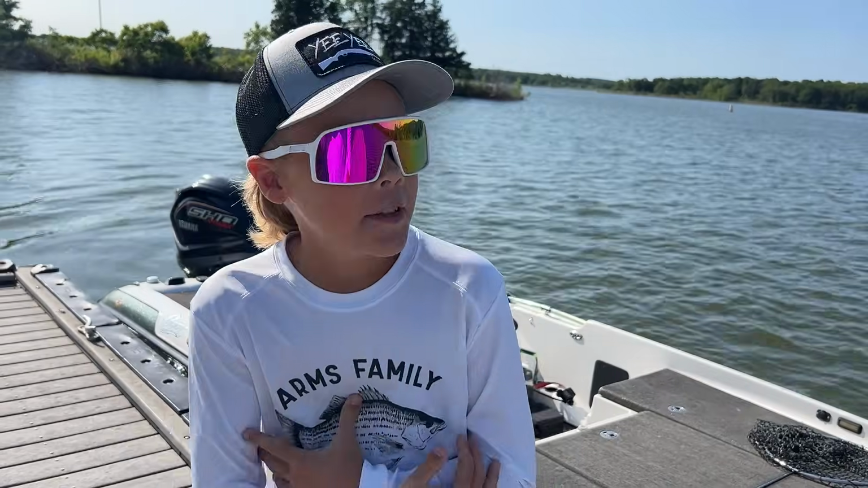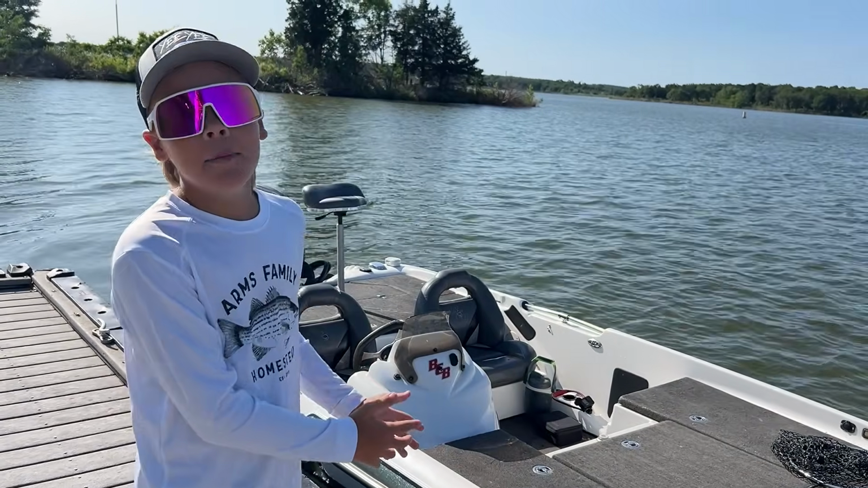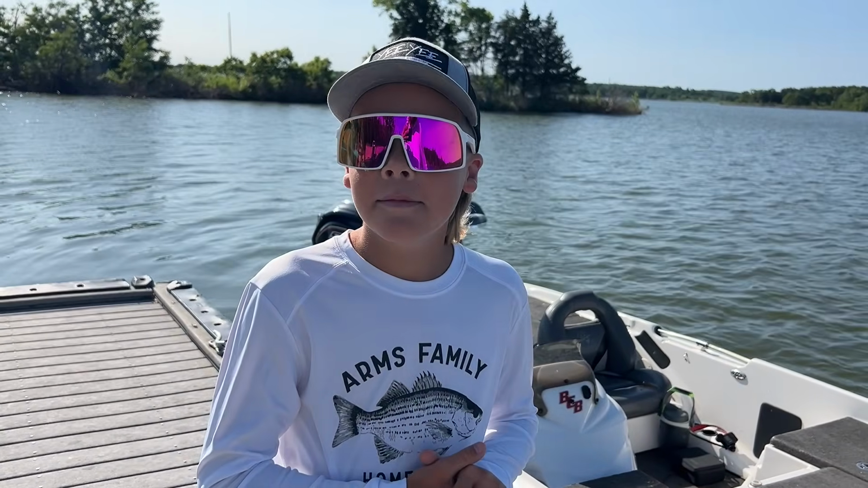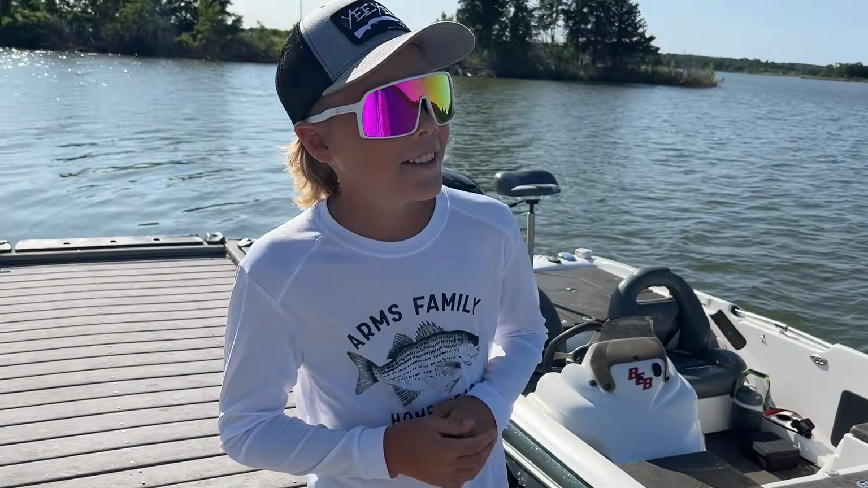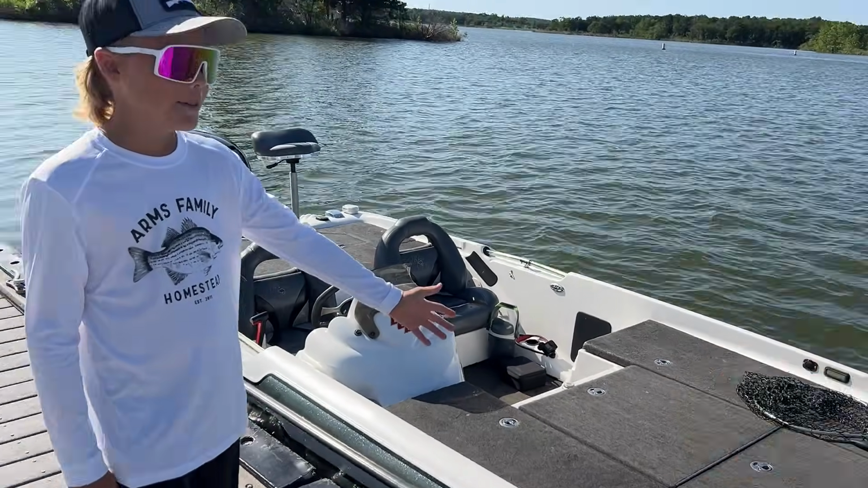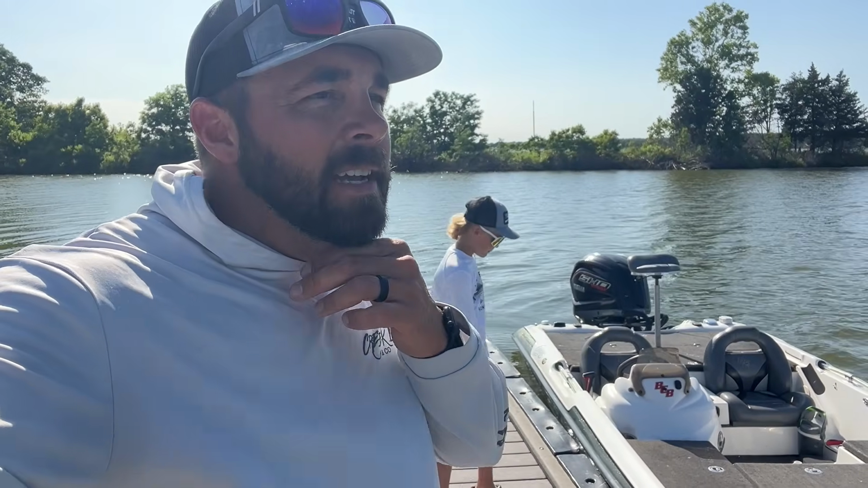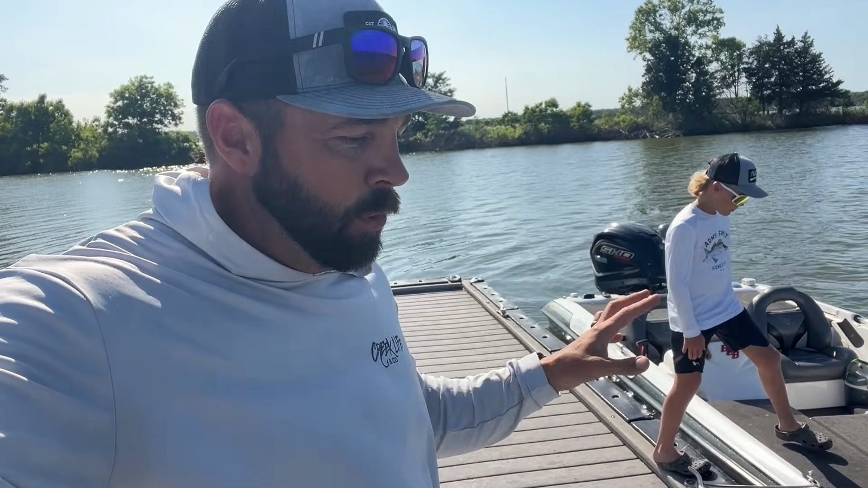Today, as you can see, we're on a boat that we did not buy, and you're on the dock. Yeah, that's true. You're standing on the dock. You're headed out doing some fishing. That's right. We're going out with a friend of ours. He actually runs a guide service. I'll tell you more about that in a little bit.